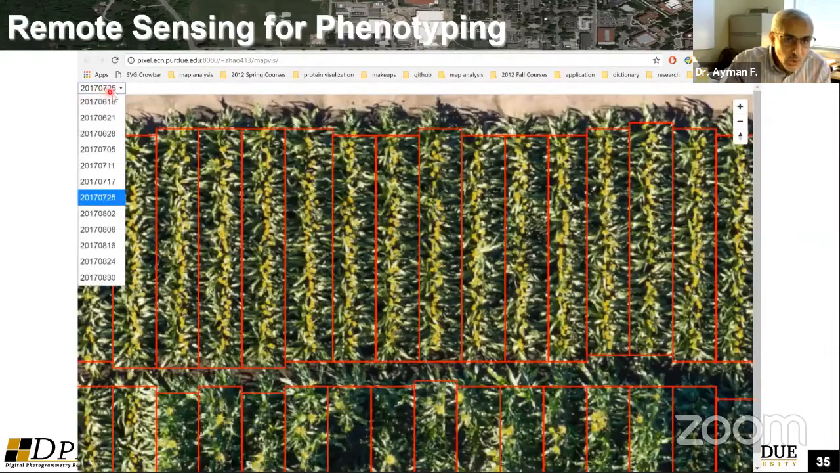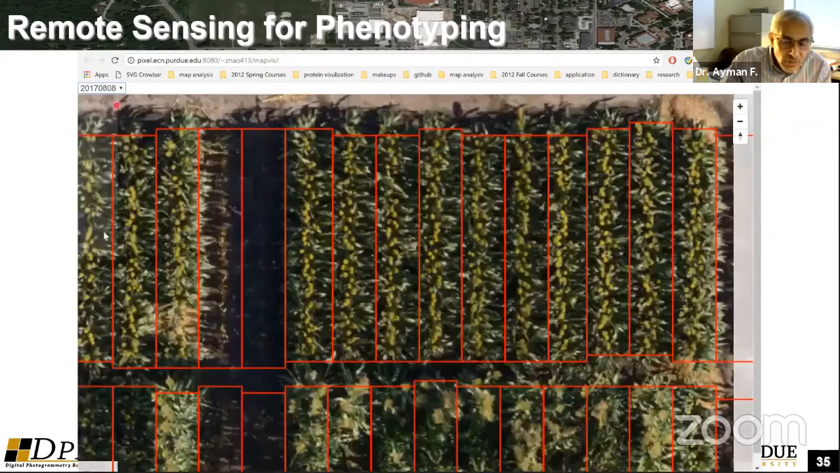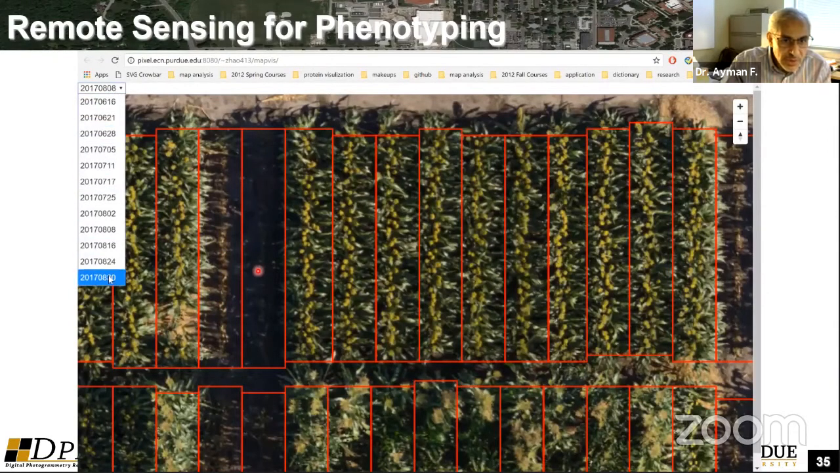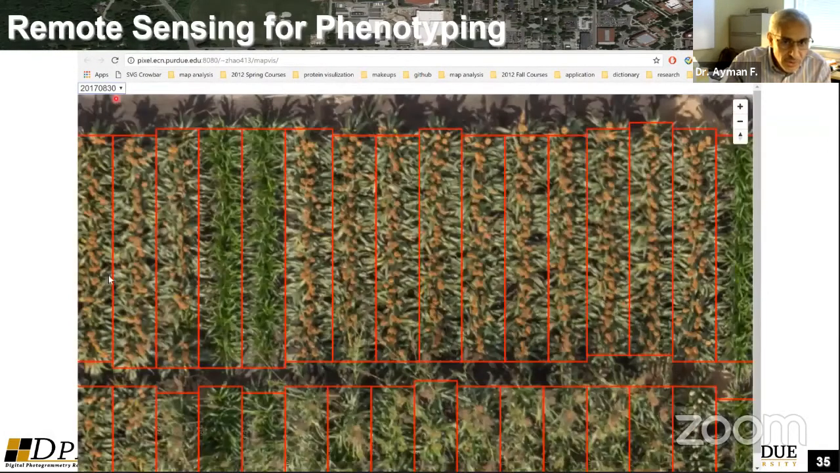So this happens to be July 25th. Now we are moving to August 8th. You can see here they did some destructive sampling. So they removed these rows here. And this is in August 30th. And in this particular plant, that's sorghum, it grows again after it has been cut.